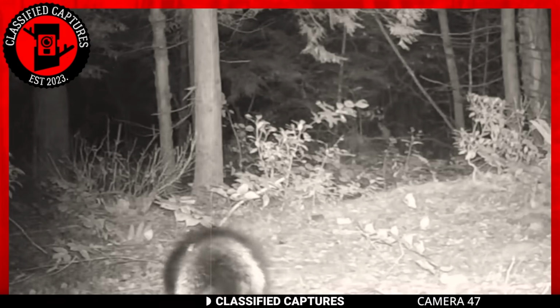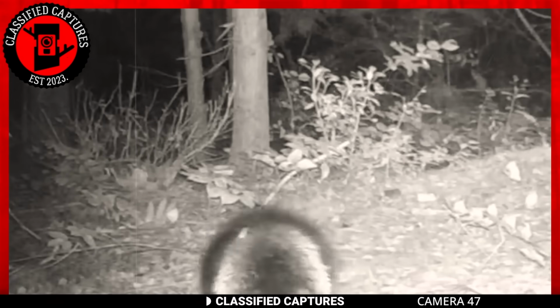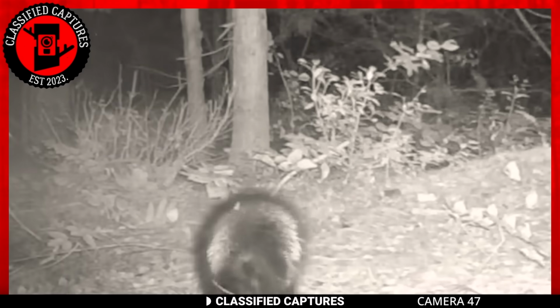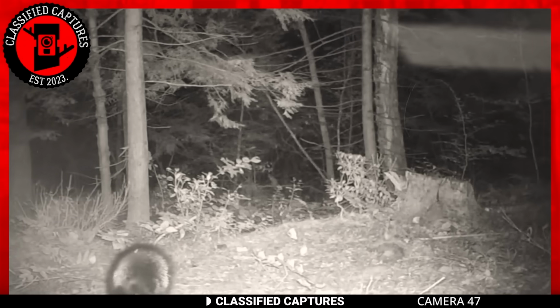Next, we have this footage of another wild animal exploring the night. As majestic as the creature looks, however, it's not our major point of focus. Take a look at the right side of your screen when the footage starts.